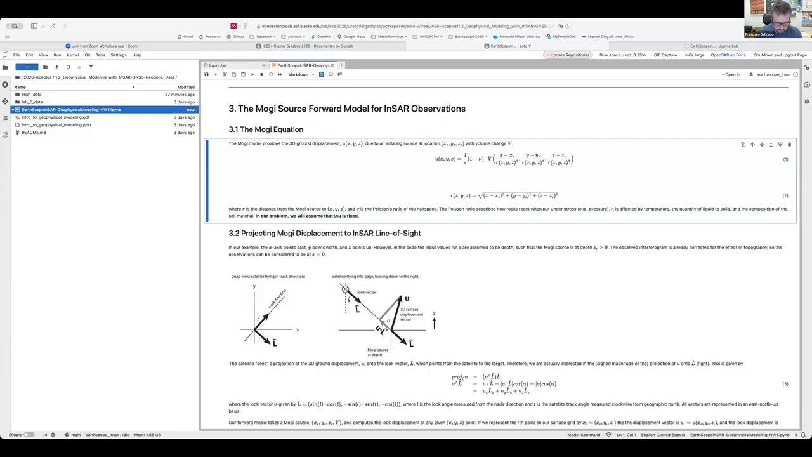So here the satellite is flying into the page, it's looking down to the right, and on the left what we see is how the satellite is flying. This is a satellite that is flying mostly in a polar orbit. That means that the orbits are more or less from north to south or from south to north, and the line of sight vector is pointing to the right.